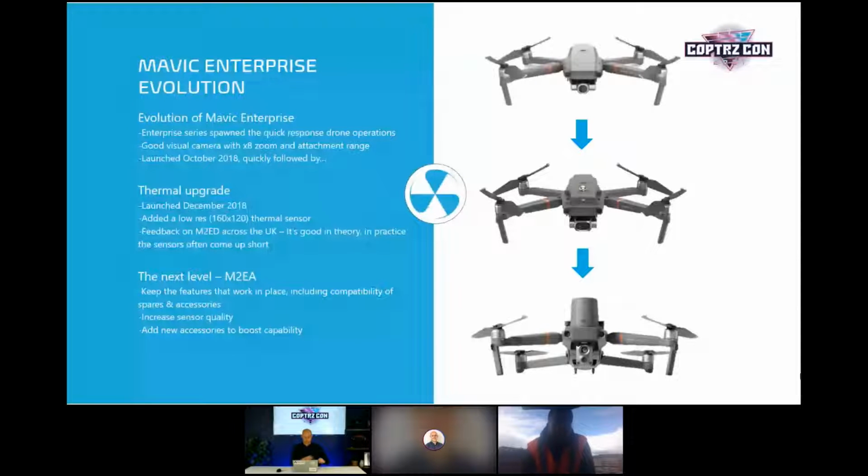Yeah, the thermal camera is absolutely fantastic. That's really, for us, what stands this apart from the previous Mavic models. We've never really looked at the Mavic series before for the work we do, but this one really caught my eye with that thermal camera. It is absolutely superb. It's nice to have the zoom. There are some really cool functions which hopefully we'll show you in a bit, what the drone can do with the thermal and the visual side by side. So yeah, it's really impressive.